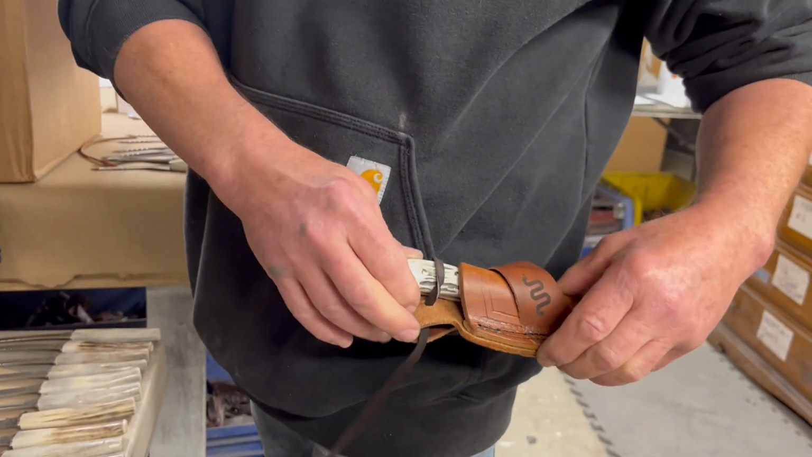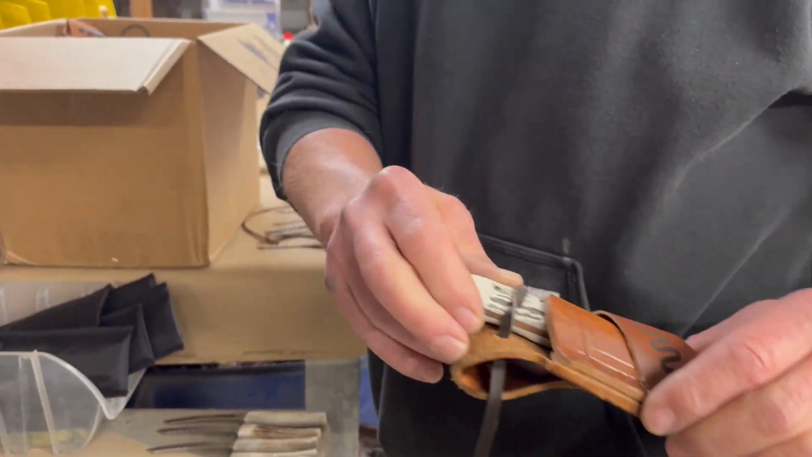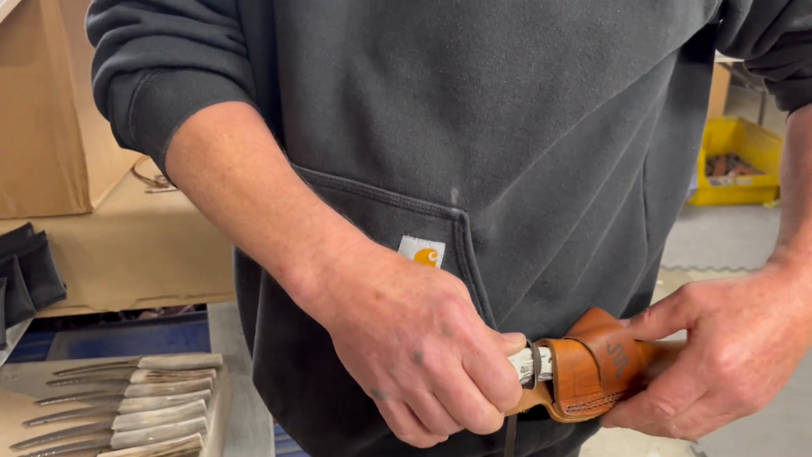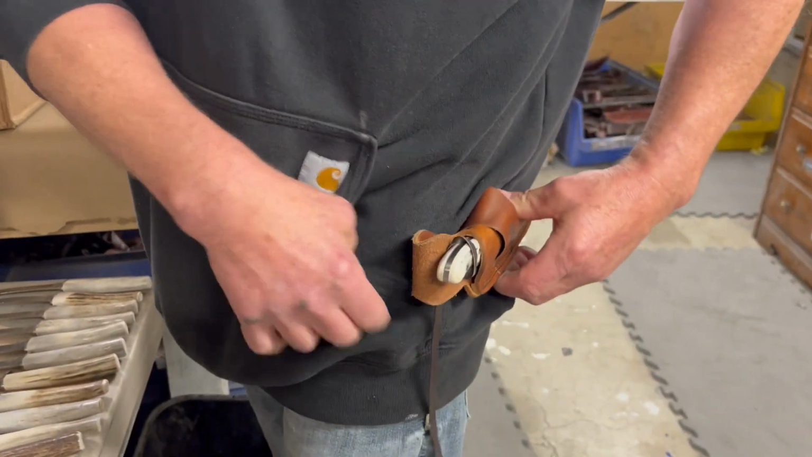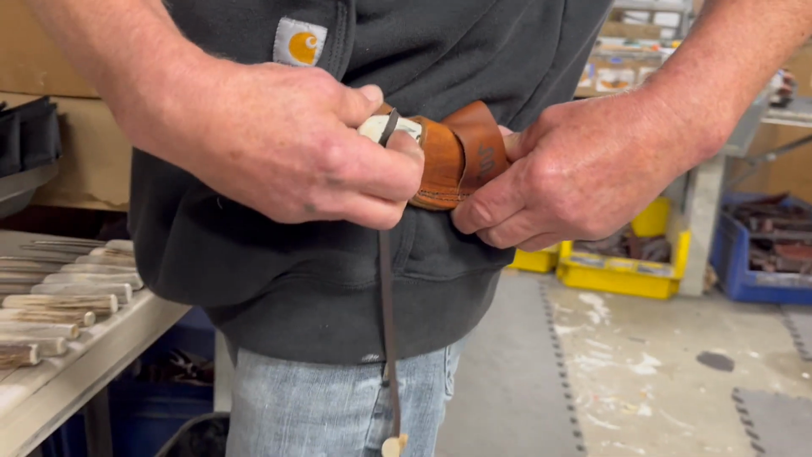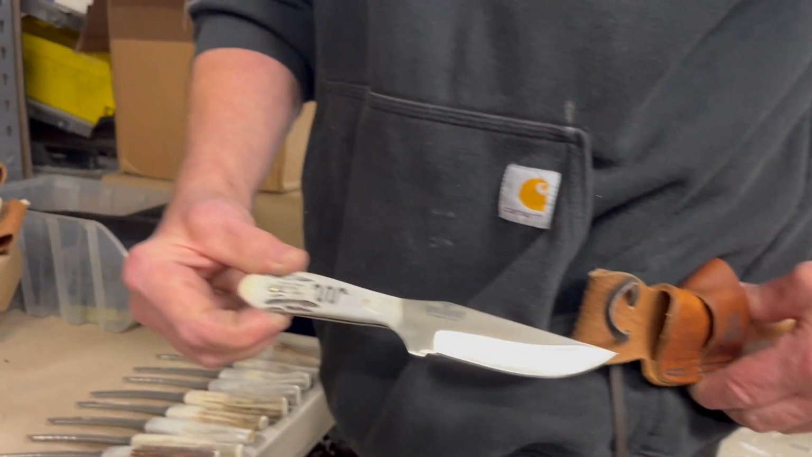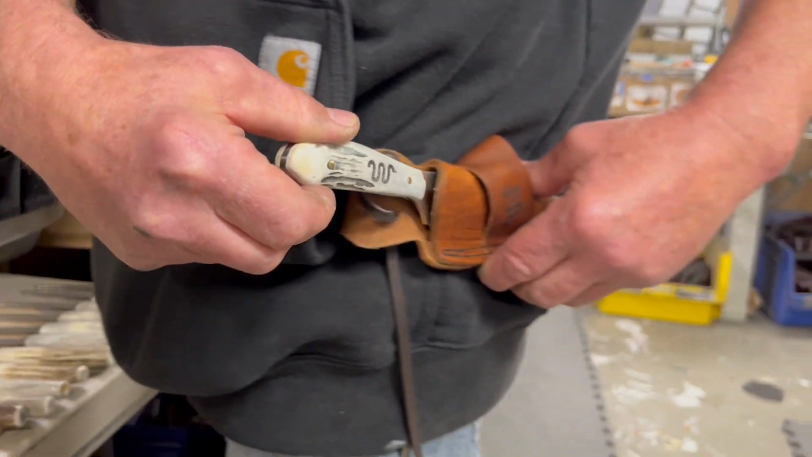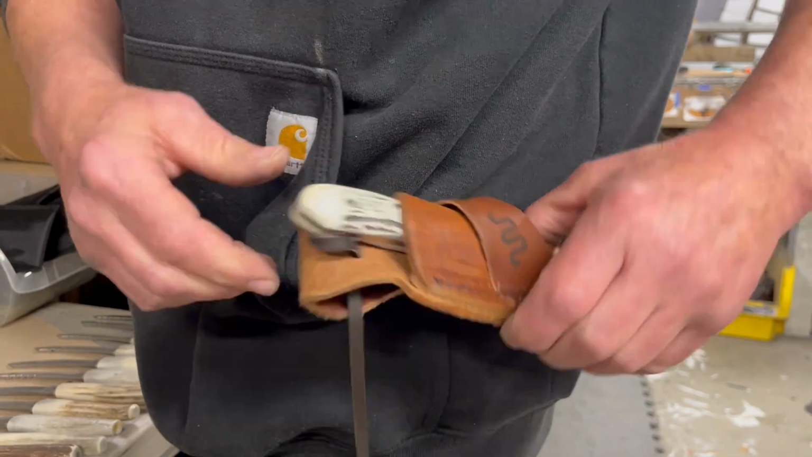Especially in the South and in Texas, a lot of guys are getting on and off of tractors or horses or in their trucks, and they don't want something like this. No. It's going to kind of push in. So when you wear it here, and we use this lanyard tie, you just slide this up, and you got your knife handy. And it's comfortable to wear on your belt all day. You don't even notice it's there.